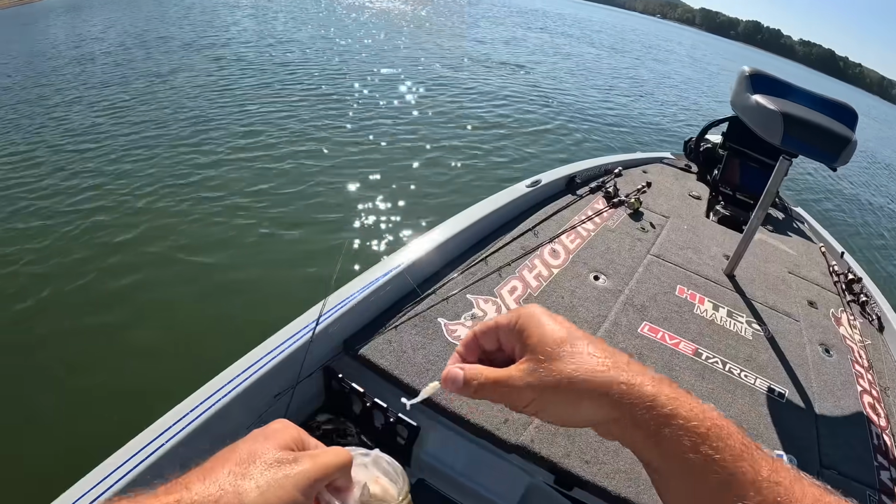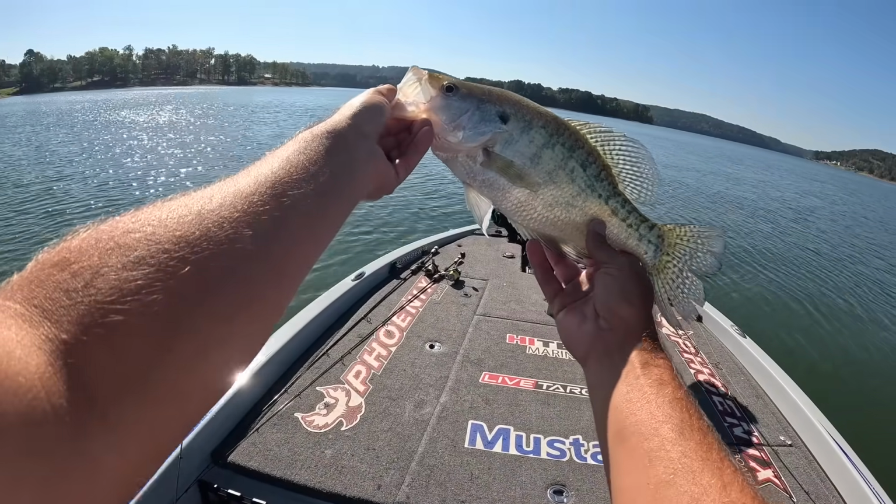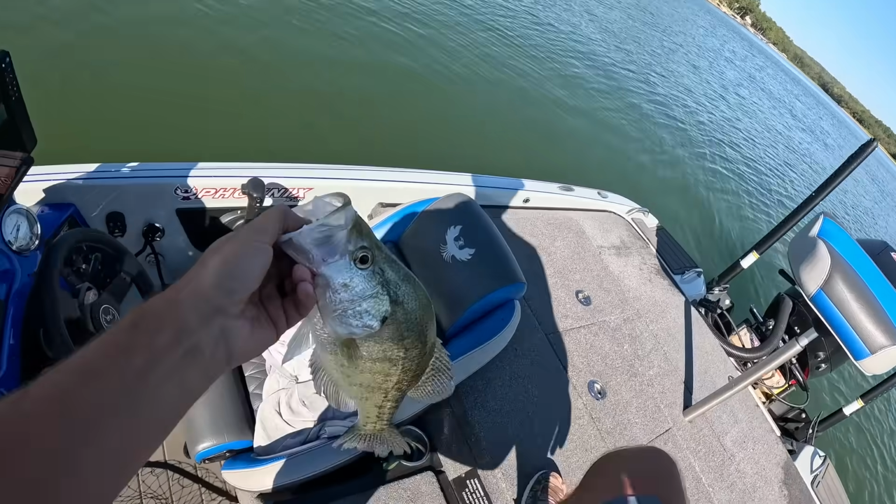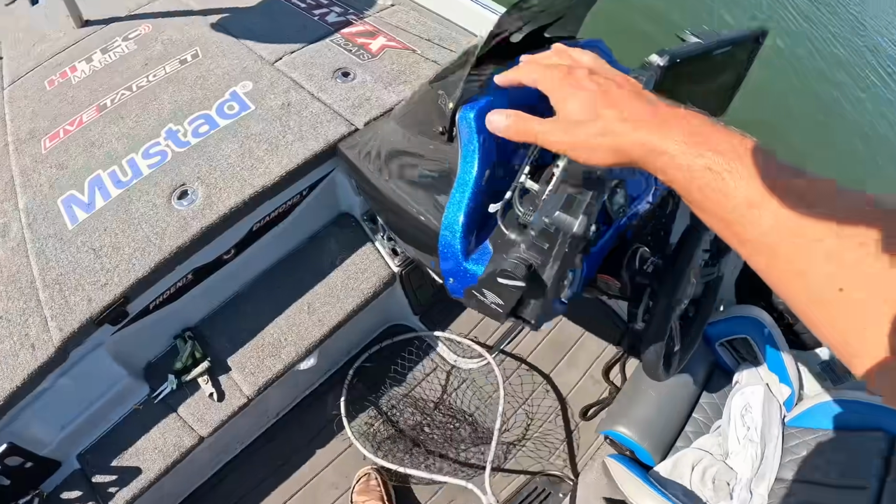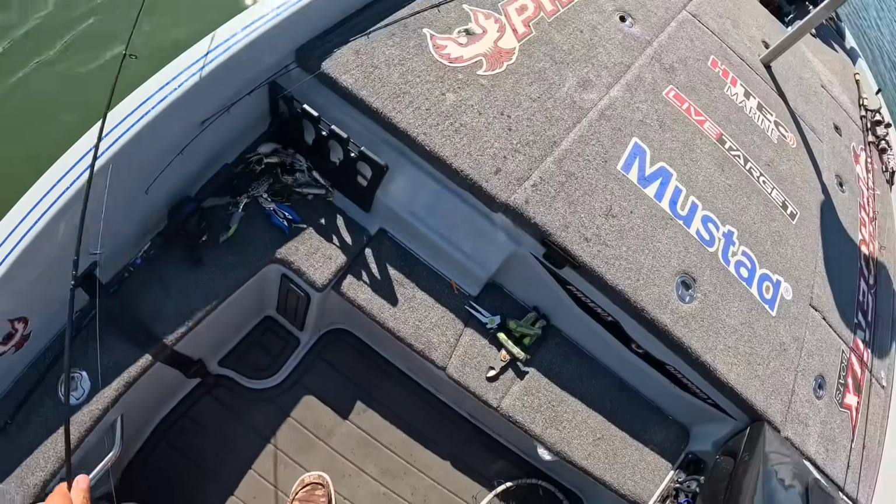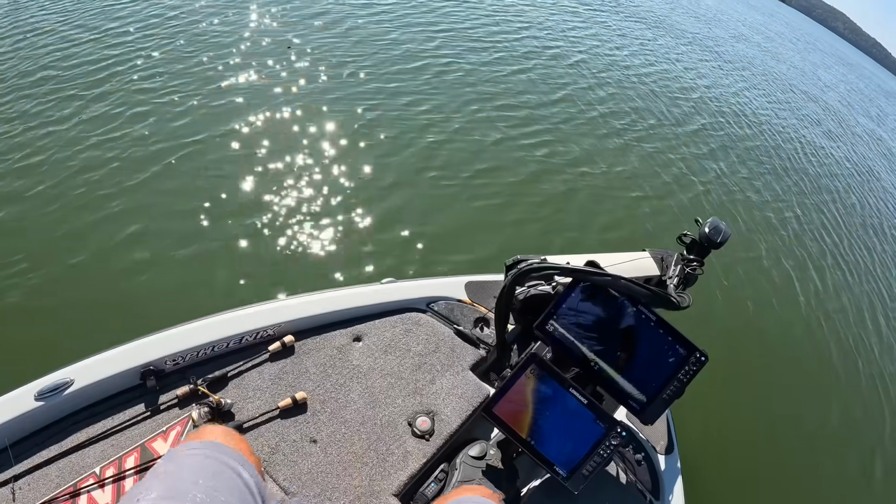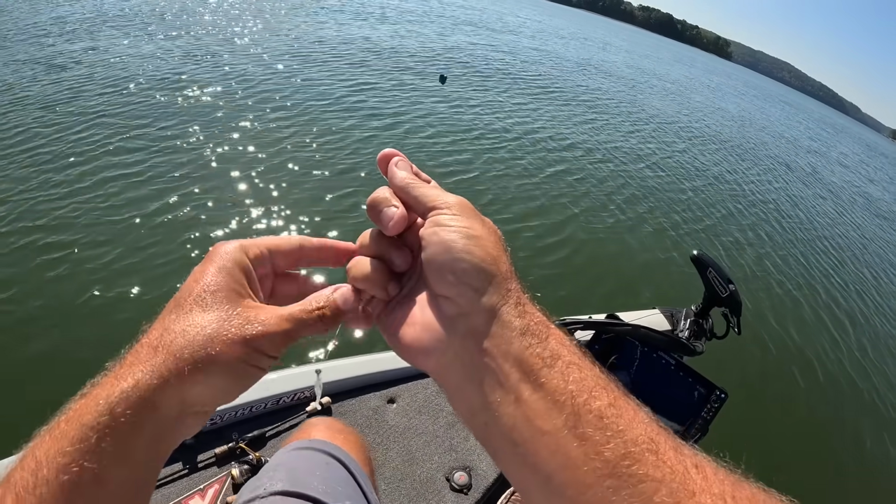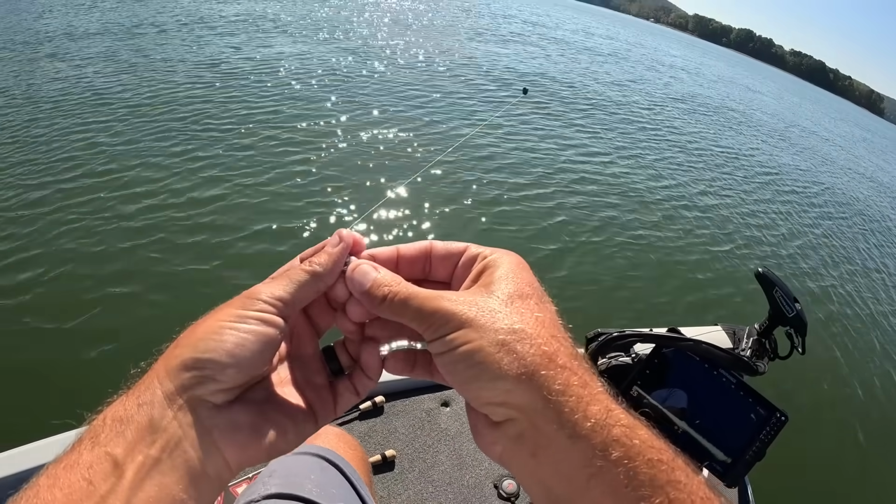Jeez. That's a big one right there now. That is a good one. Yes, sir. What a cool fish. I just knew when I saw that fish coming up out of that pile, I just knew it was going to be a bass. I thought there ain't no way that's a crappie. He came up out of there, and to my surprise, he actually ate the bait.